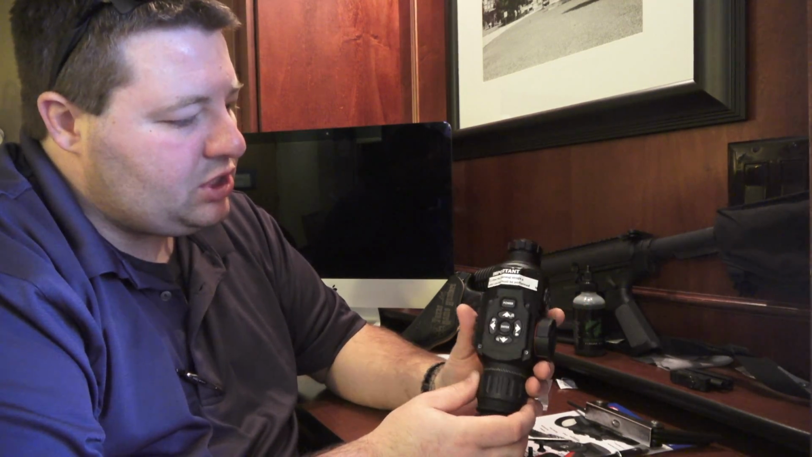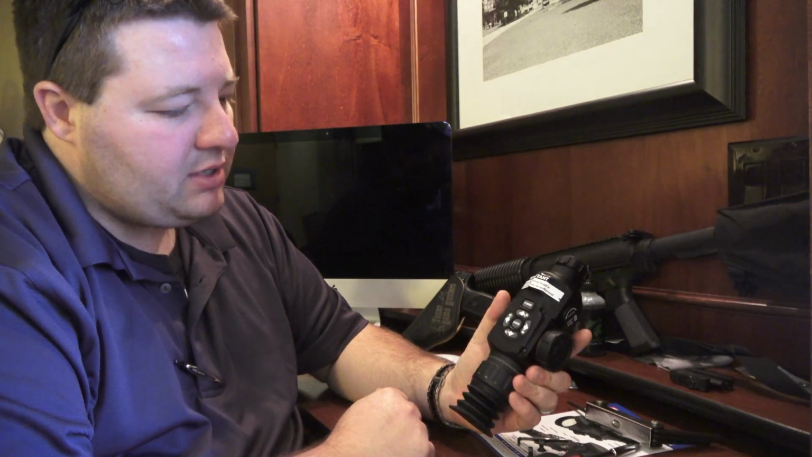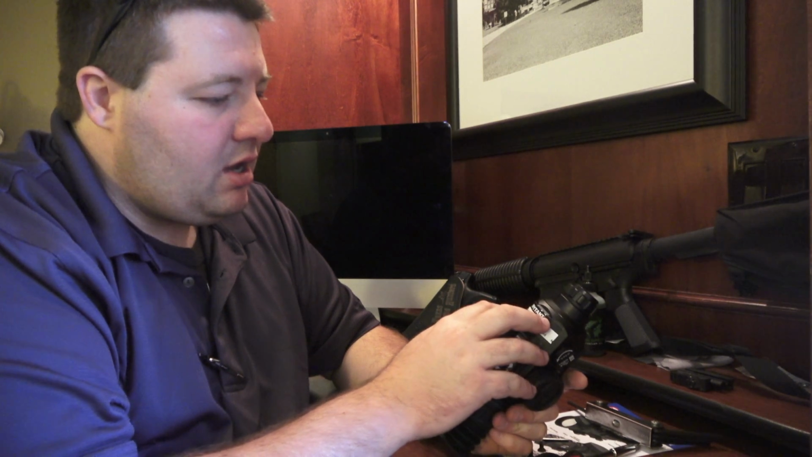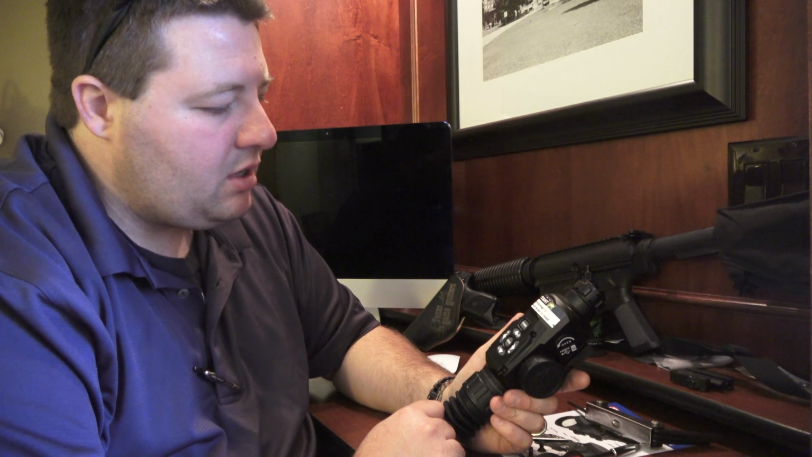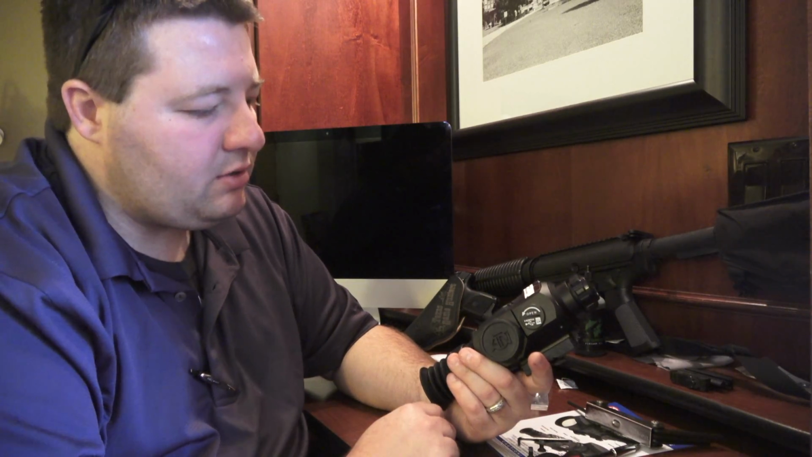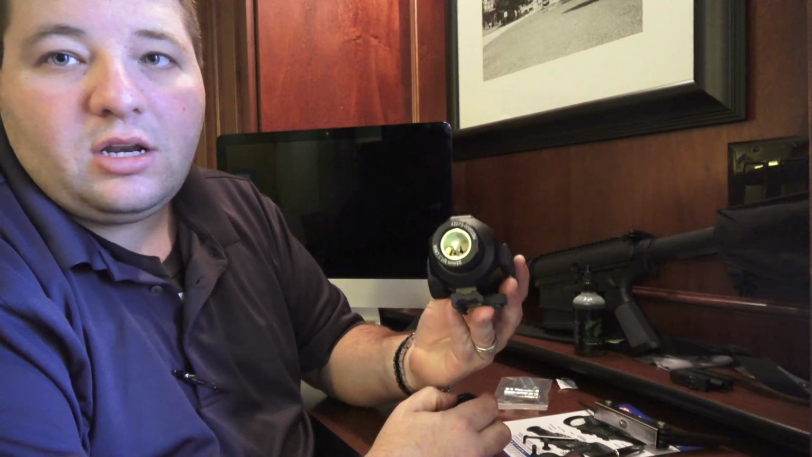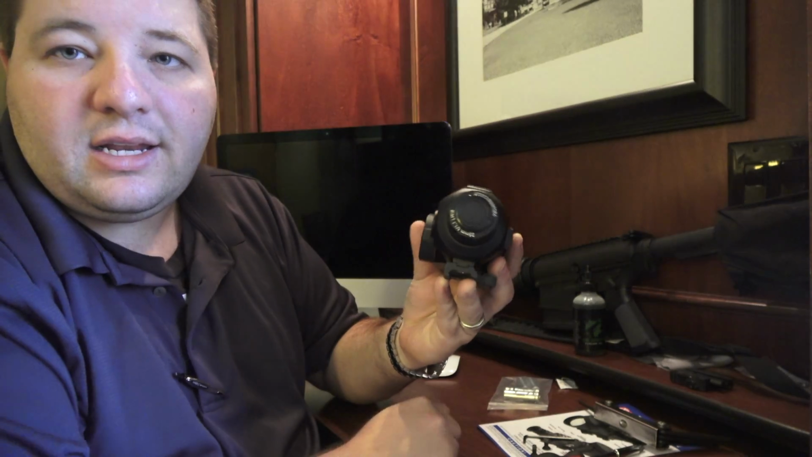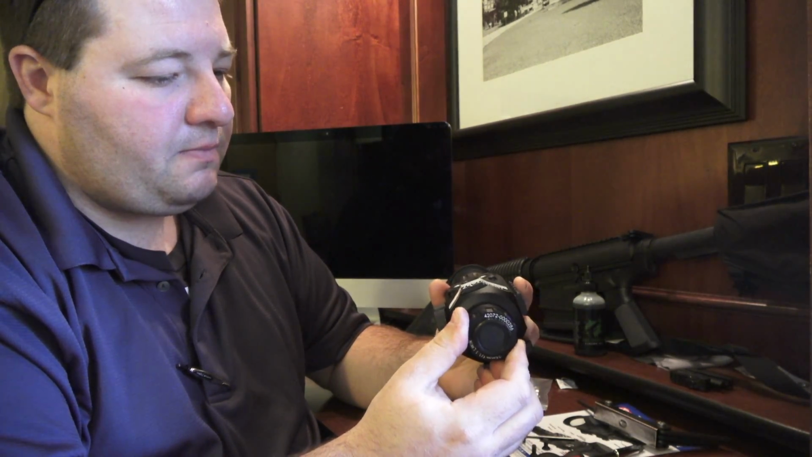external features. It's just like the ATN X-Sight 2 as far as the buttons, but they're all black, which I sort of like. It's a very sleek, tactical look. It gives a little notice on it: important, to view the thermal images after startup, a NUC must be performed. So we'll do that here in a little bit. It comes with a little lens cap on it, which is good. You want to keep that on there when you're not in use because you do not want to damage your lens.